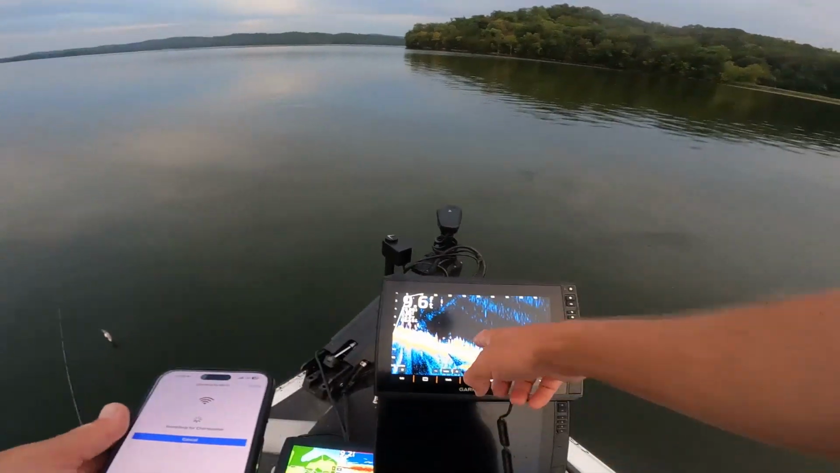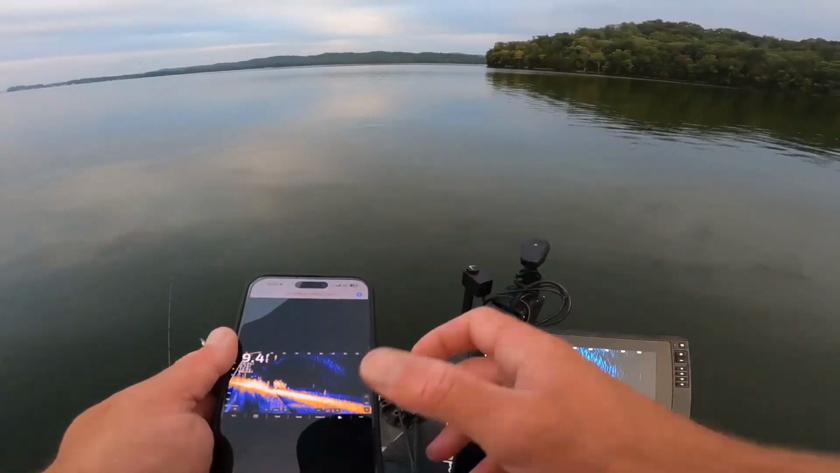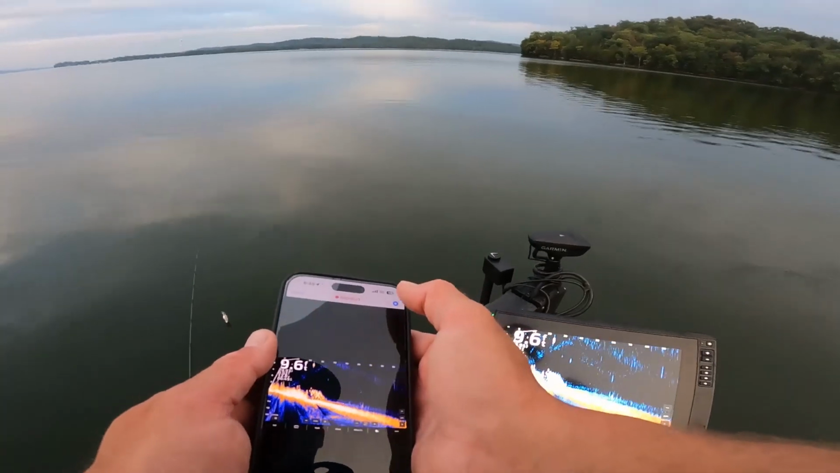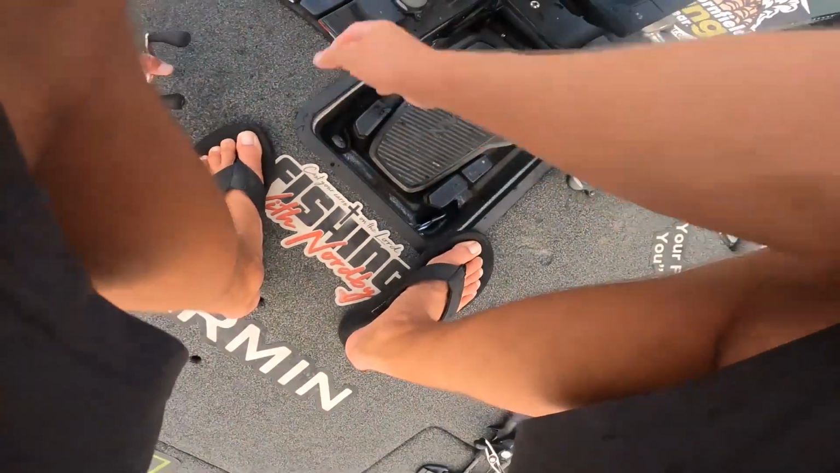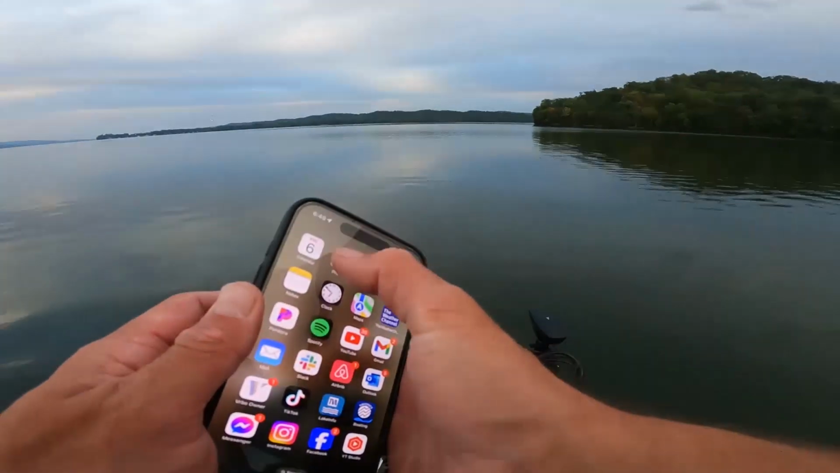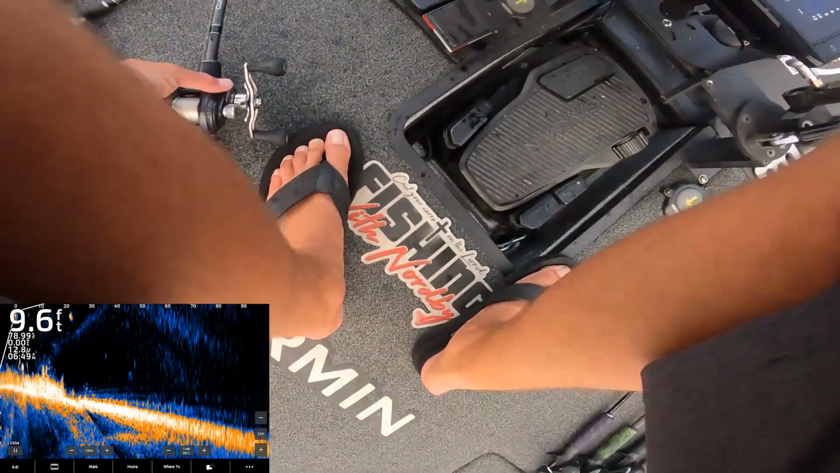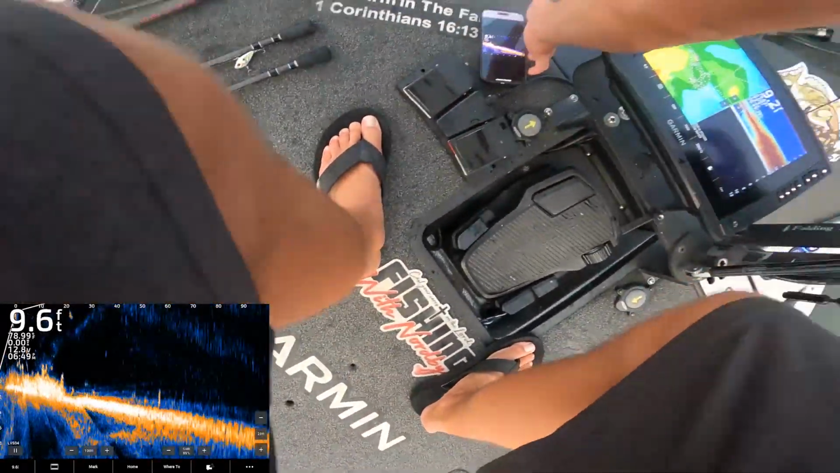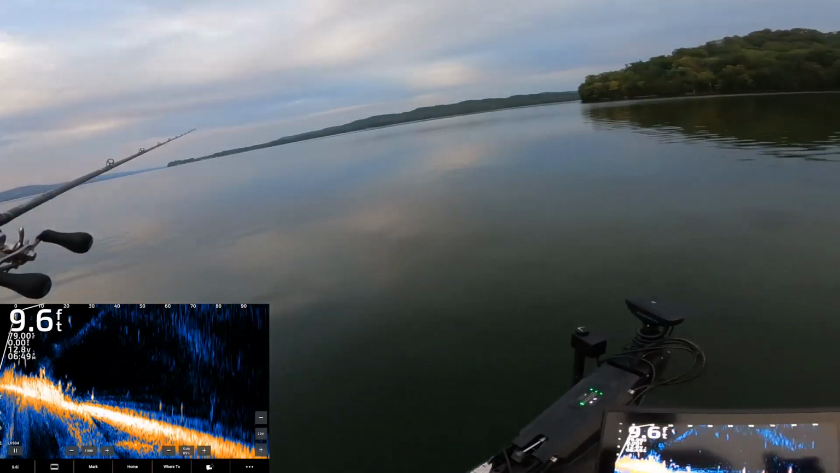Oh, look at all the fish on the screen, folks. I'm trying to record Livescope for y'all. Recording. Stop. All right, now it's working. I had to remove access. Let's see. All right, saved it that time. Okay, start. Just started it. Now you guys will be able to see what we're doing. That's crazy. It wasn't on there.